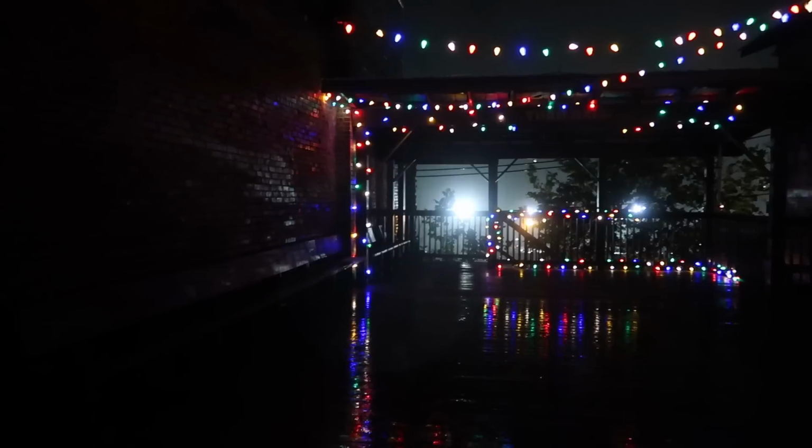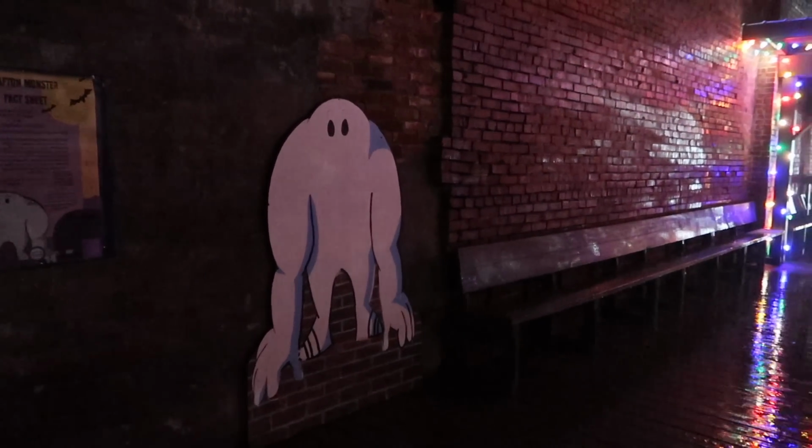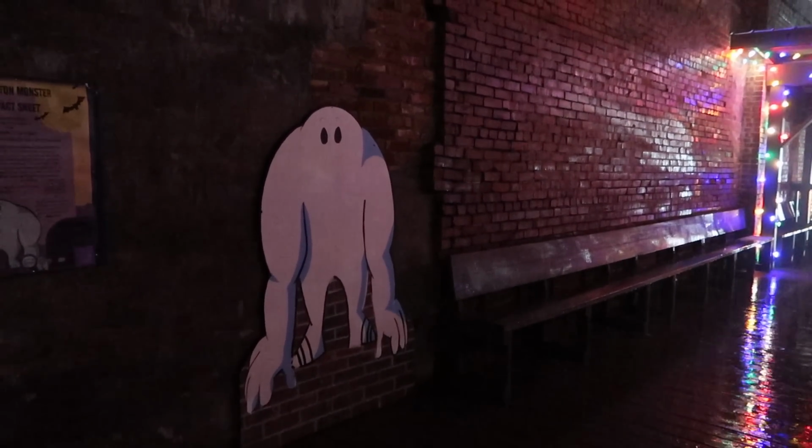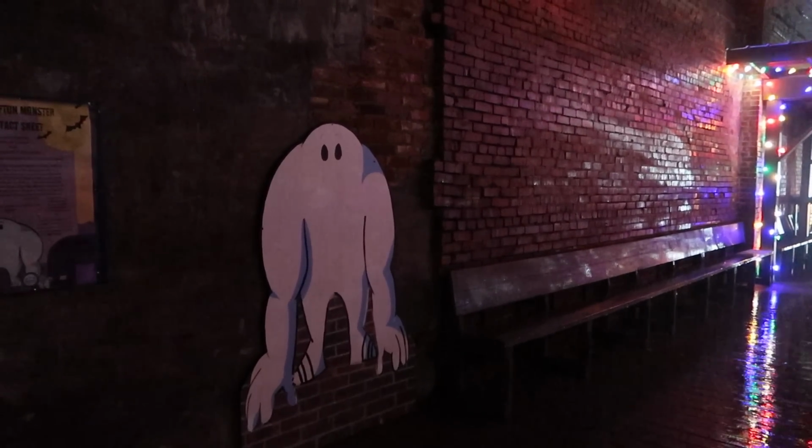All right, the rain's starting to pick up a little bit. We need to make our way back to the car. Good night for now. Headless horror that is the Grafton Monster. All right, so we drove about an hour and 45 minutes to Grafton to visit the Grafton Monster cardboard cutout.